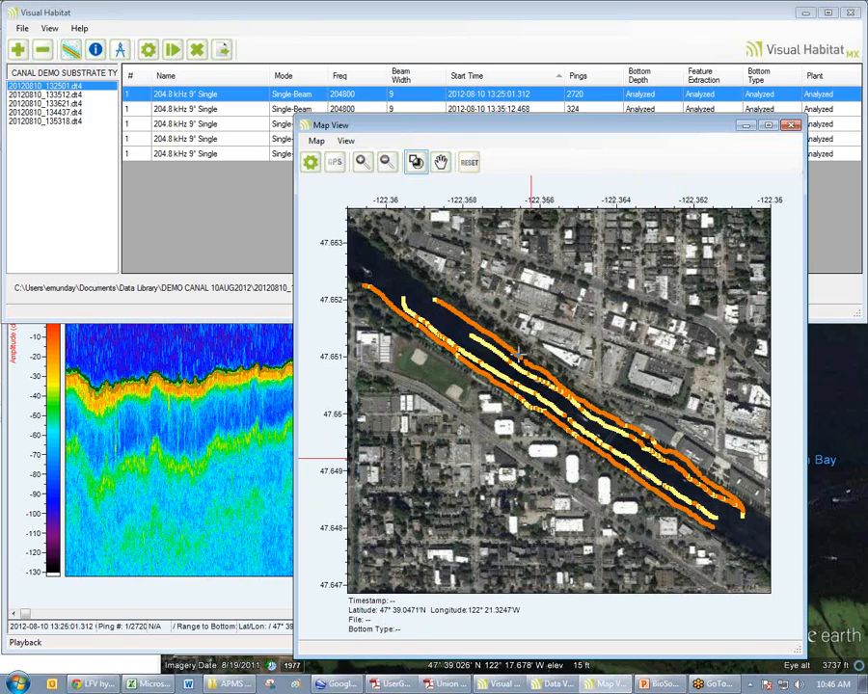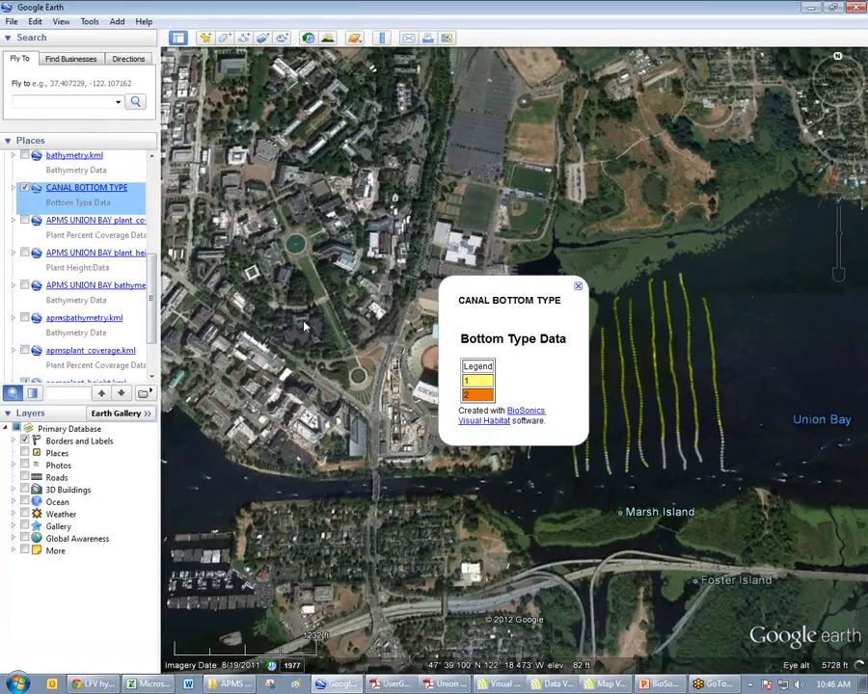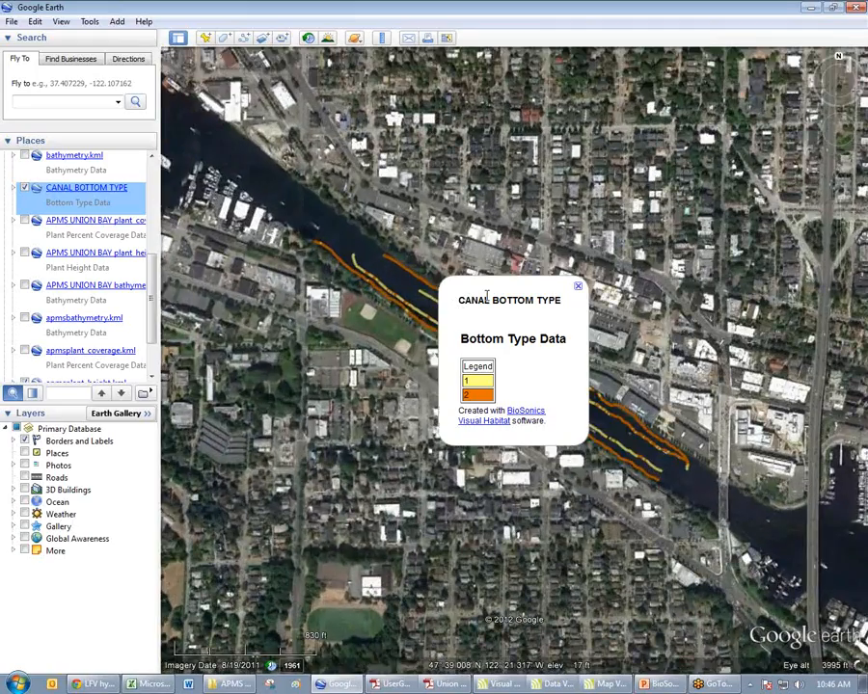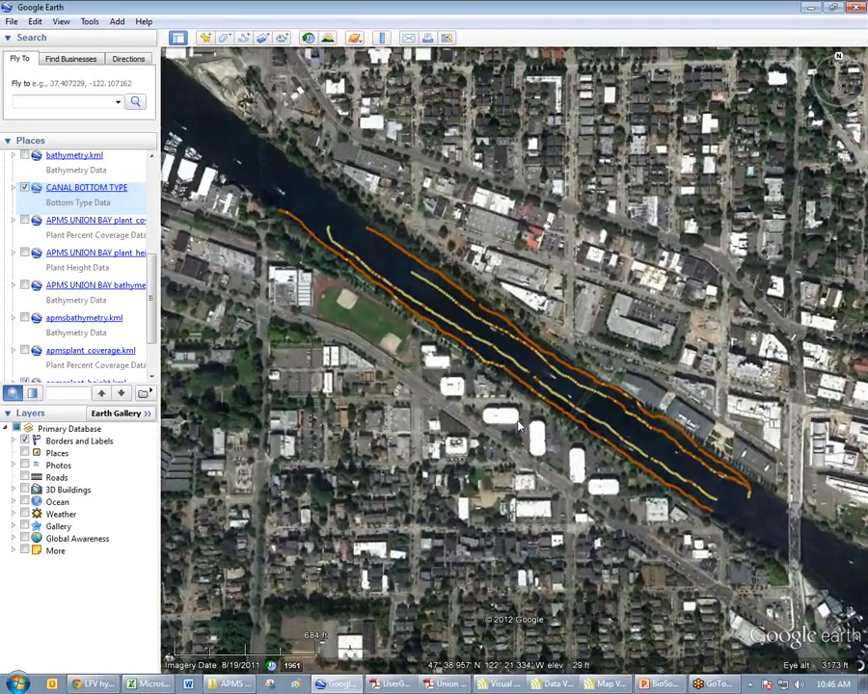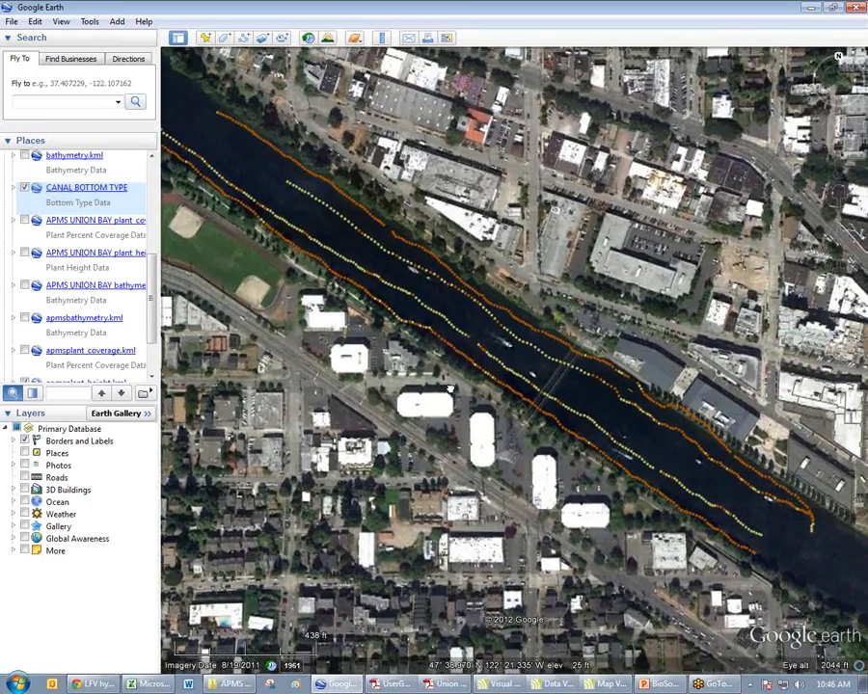Similarly, we create the CSV and the Google Earth files. I go over to Google Earth. I can look at my ship canal bottom type layer. Let's travel down the canal, and there it is in Google Earth. So I can quickly see, okay, there's the rocks along the shore, maybe some rocks spilling out here a little bit, but more in the middle of the channel, there's no rocks.